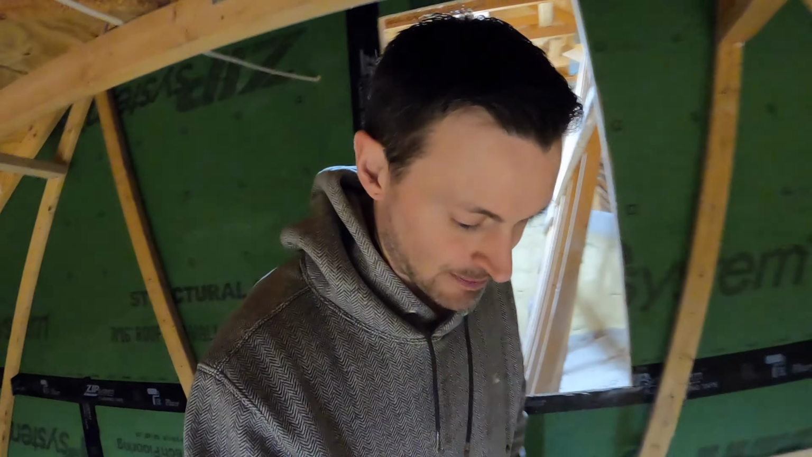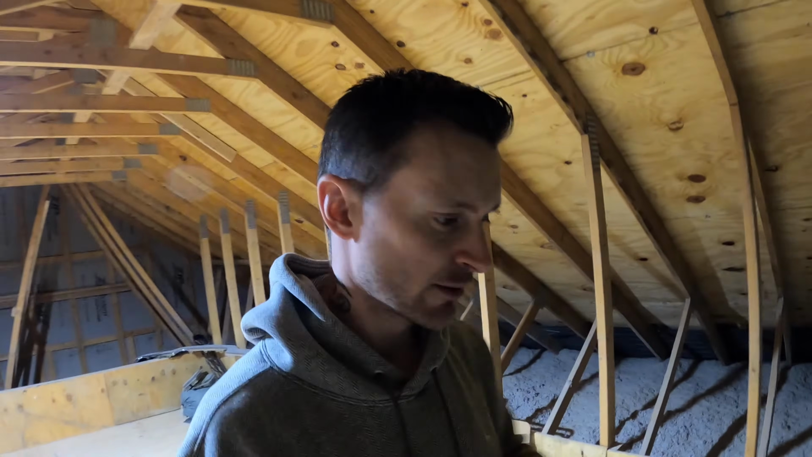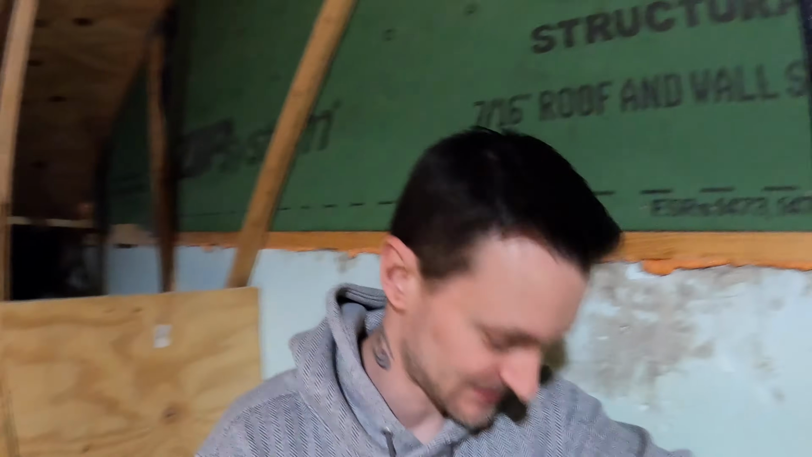But we knew that was going to happen, and it says right on the manufacturer packages that that will happen. It's not a big deal. If anything, it's only going to compress down more into maybe any little grooves that I missed and it wasn't compacted enough. It'll kind of push down in there and make it a little bit tighter. But at least on top, it is still extremely fluffy and seems to be doing one hell of a job insulating this house.